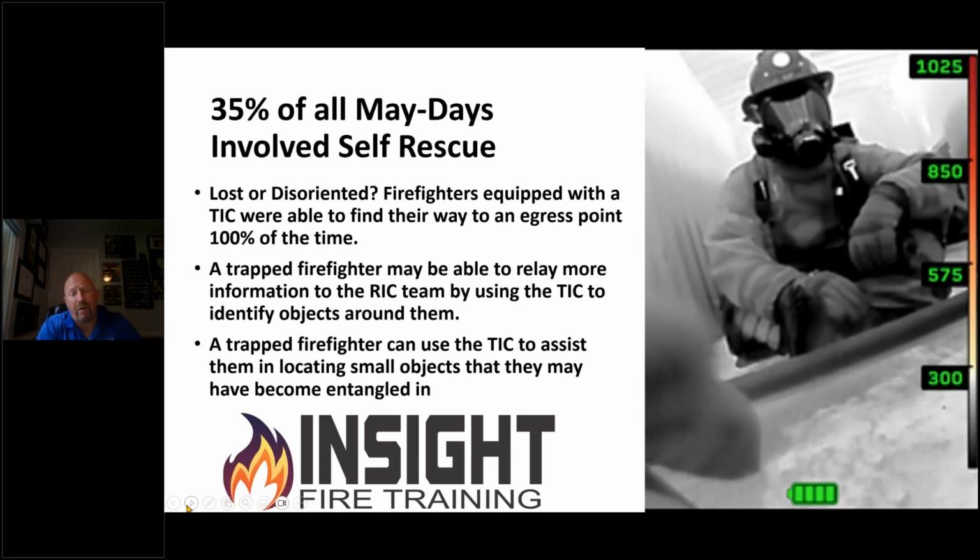And then Don Abbott, God rest his soul, he did more for the American Fire Service than most want to give him credit for. With his compilation of Mayday data, showed that up to 35% of all Maydays involve firefighters rescuing themselves. If you read the Michael Whitty report, it talks about FDNY, Boston, and Chicago. When they purposely disoriented them, they gave them a camera and they found their way out 100% of the time. 100% of the time.